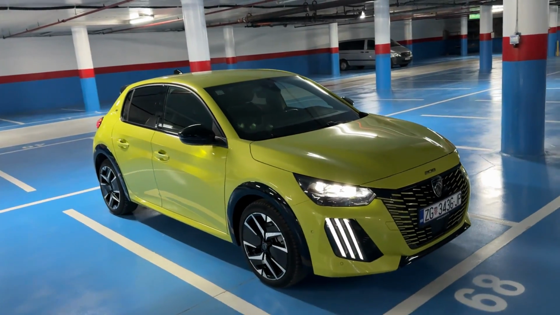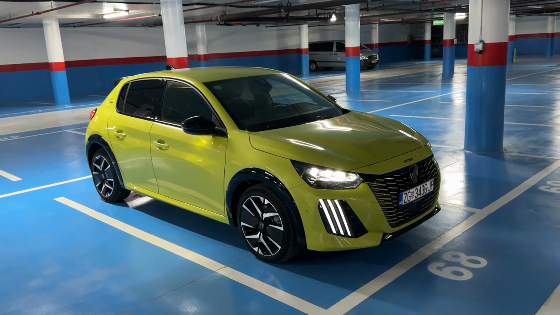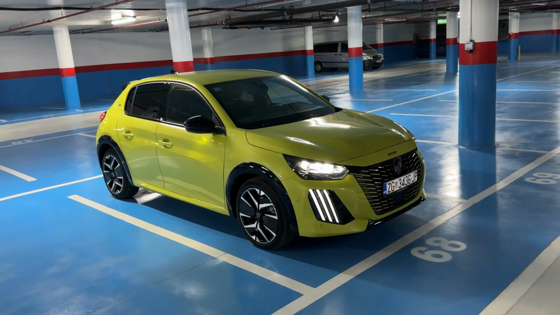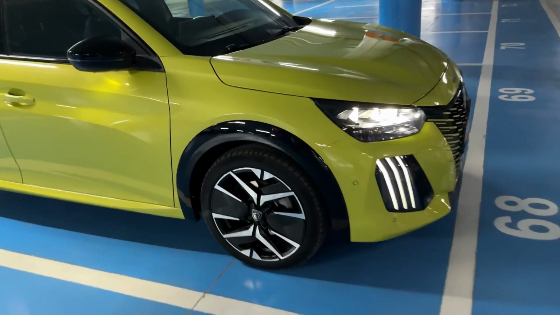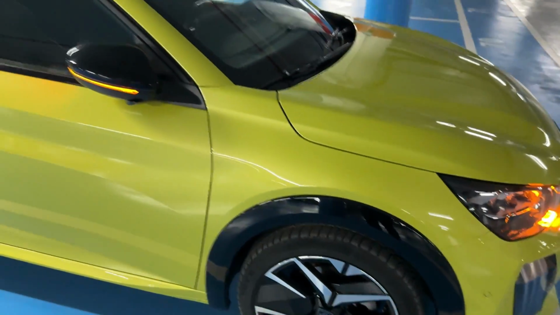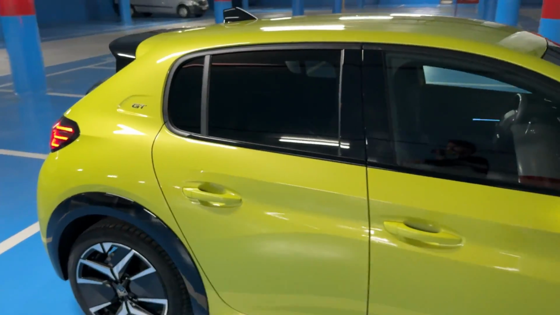This is the GT version, so top of the line trim, and then the Active is the base one, Allure is the middle one, and then the GT is top of the line. 17-inch wheels on this one, and also you see the gloss black wheel arches, GT lettering on the C-pillar.